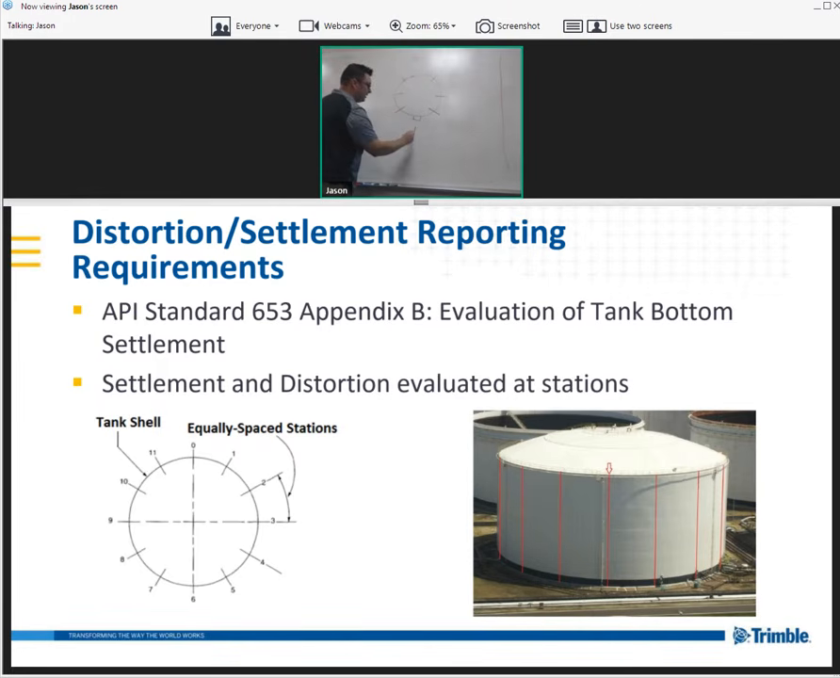So this would be something like station 1. Generally, they'll go clockwise or counterclockwise. We'll go clockwise to be easy: 1, 2, 3, 4, 5, 6, 7, 8. So there's always going to be an even number of these inspection stations going around the tank.